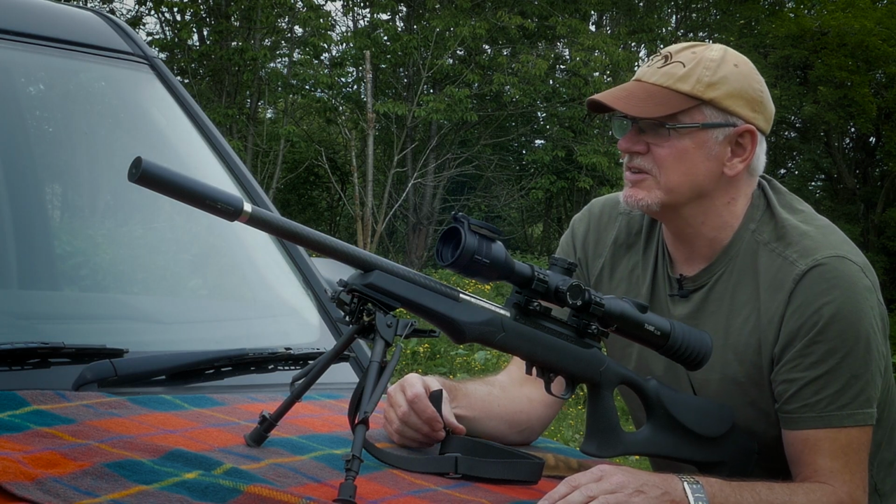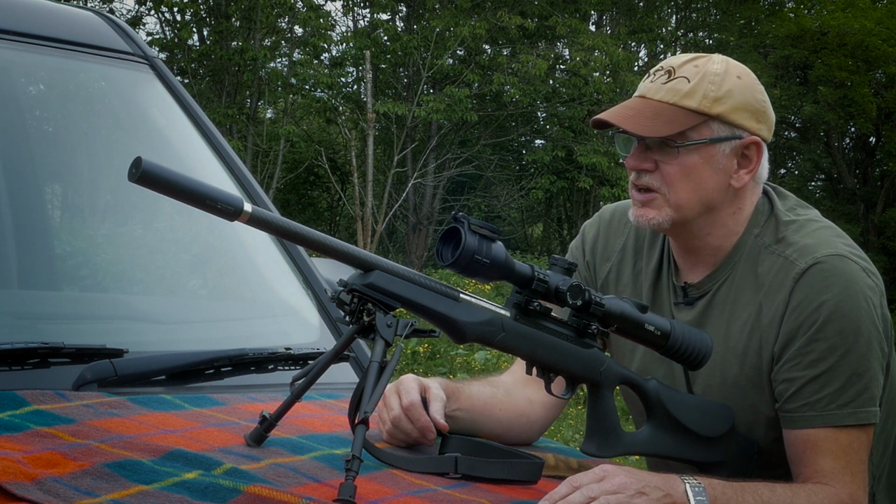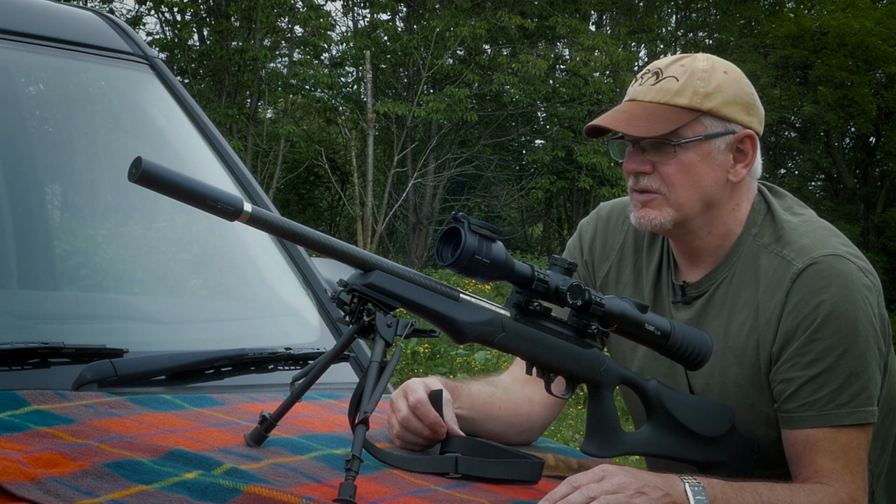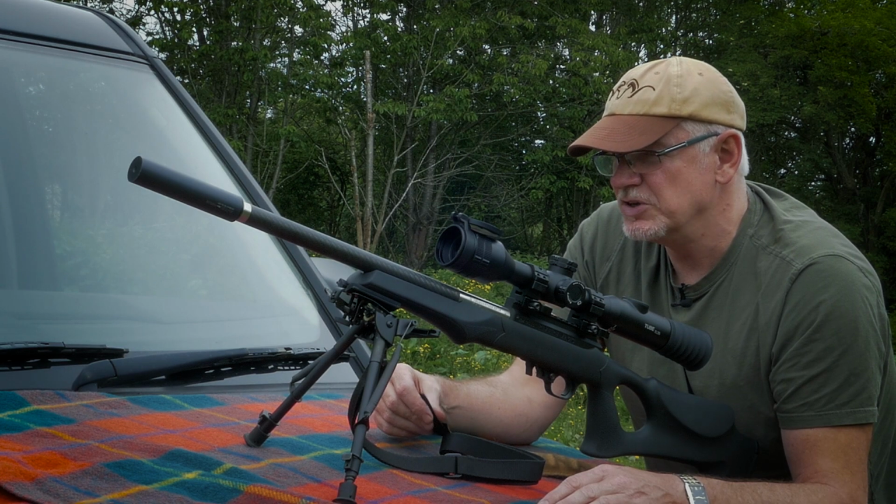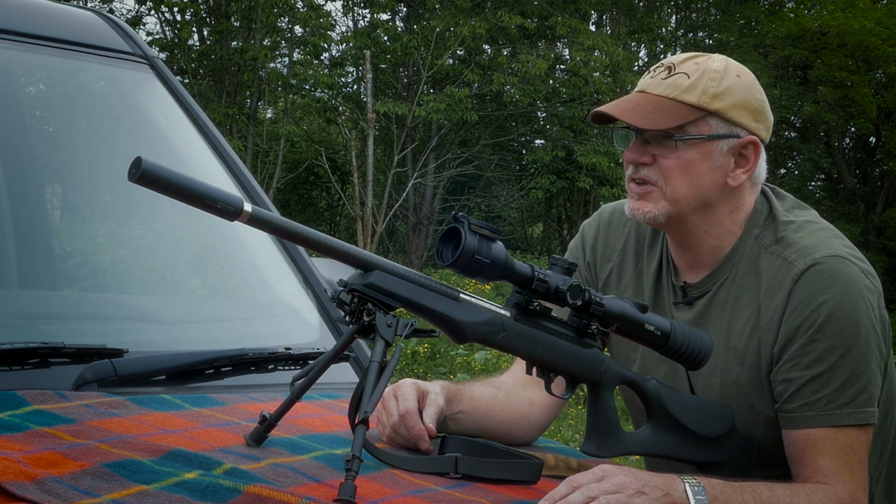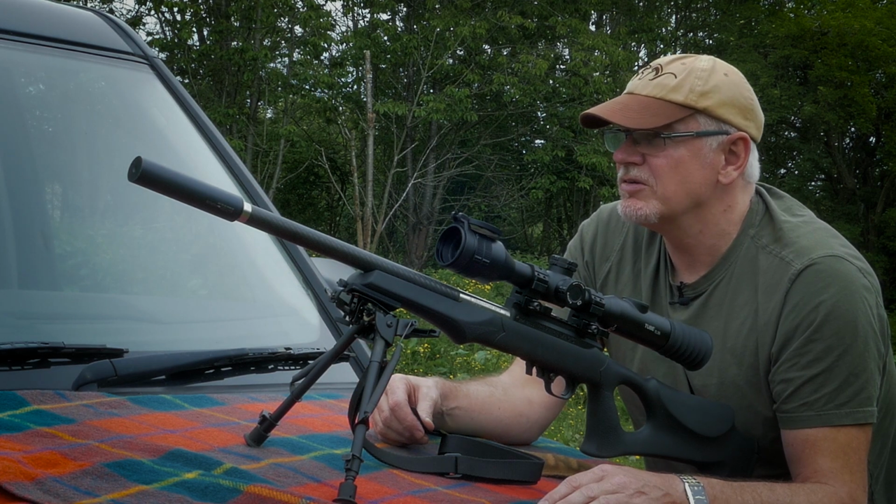If you want to go to that distance and beyond, you need a Rico, you need a 640 sensor, you need the Pulsar Thermion 2, whatever. You do need that larger sensor size. But, you know, out to about 150, yeah, on a fox, all day long.